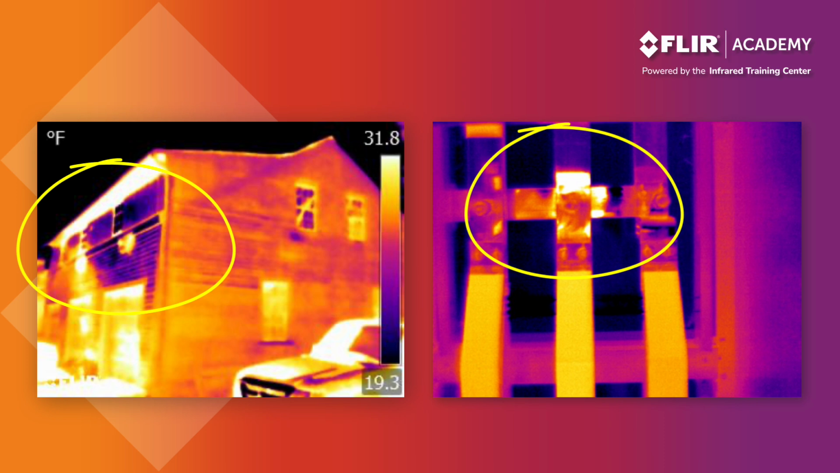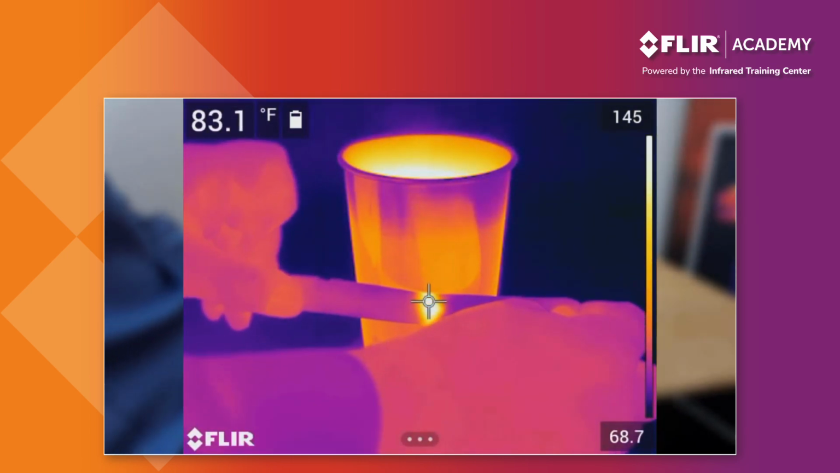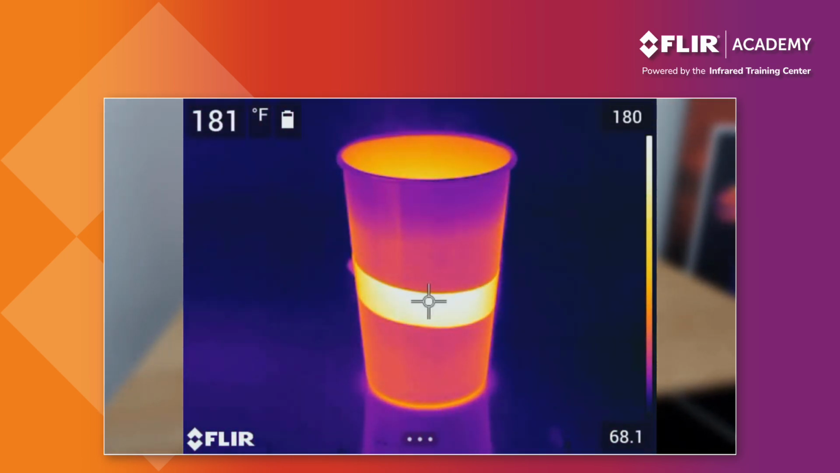Emissivity is another important topic you'll hear us mention at least several times throughout this tutorial. It's a material property that has a tremendous impact on temperature accuracy. To demonstrate what we're talking about, here's another example.